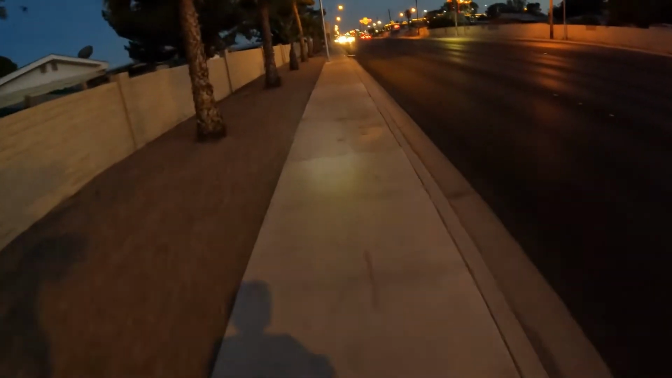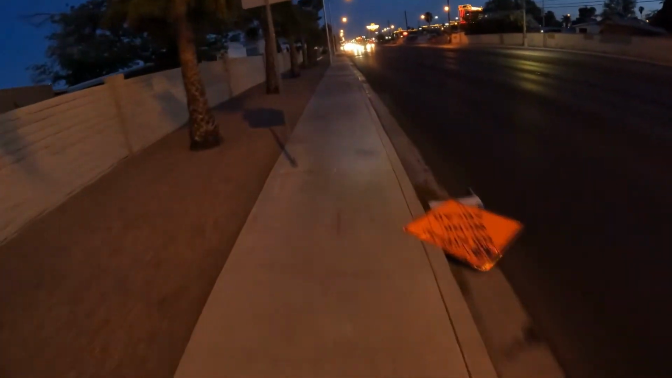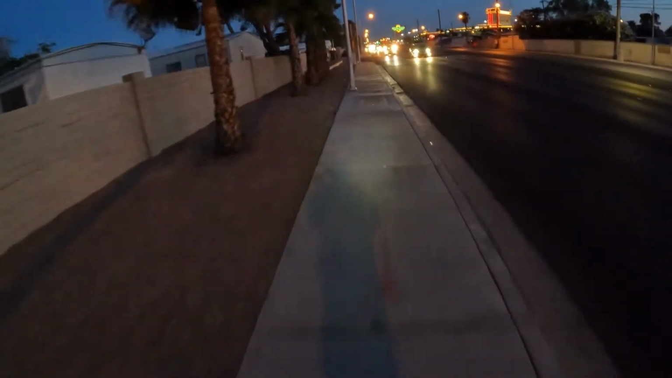Okay, so this thing might only go 19 or 20 miles an hour or whatever it's actually doing, but I swear it's as much fun as riding the Ruckus. It's a different kind of fun, but it's still fun. It's like a new adventure, and I'm really digging it.